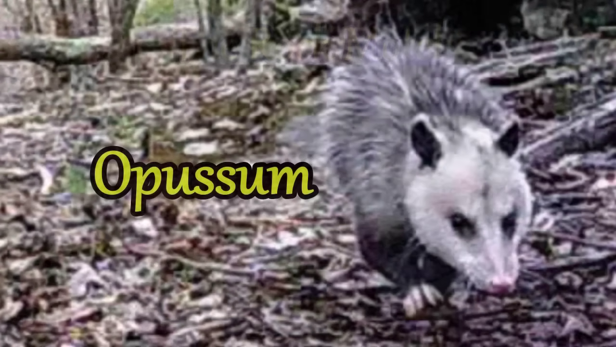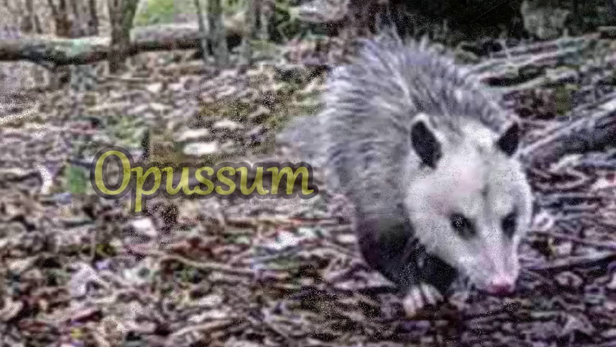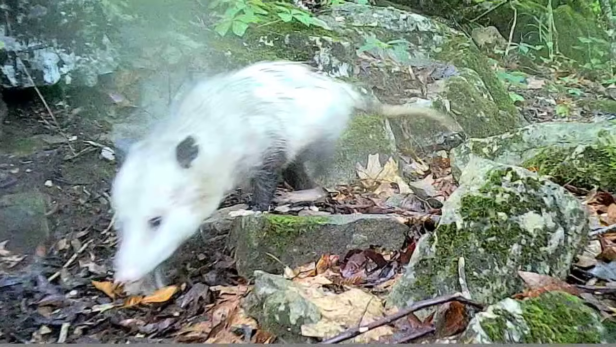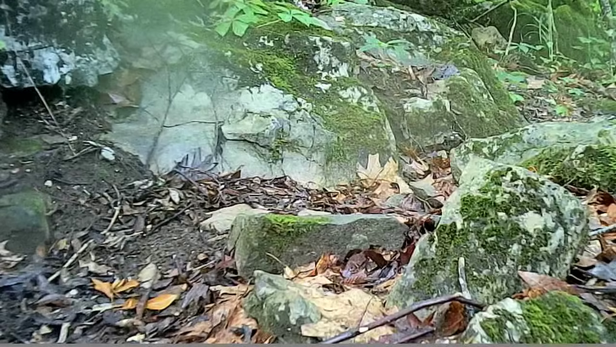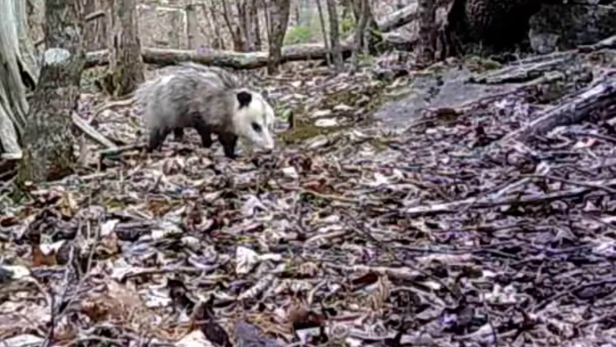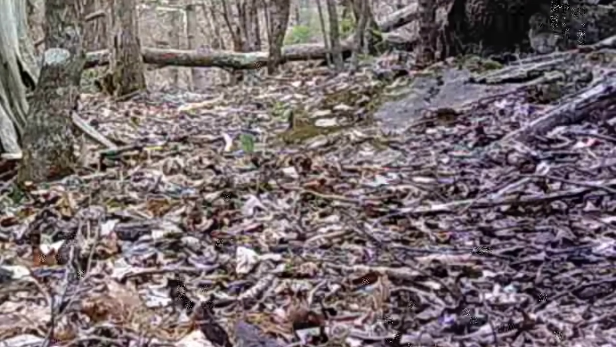Well, next up, for this year's 2023 best, is old possum. There's plenty of them around here. And they usually come out at night, but I catch them during the day. You can see them moving around here on a wet day. And up on the ridge, they do move around during the day, but not very often.